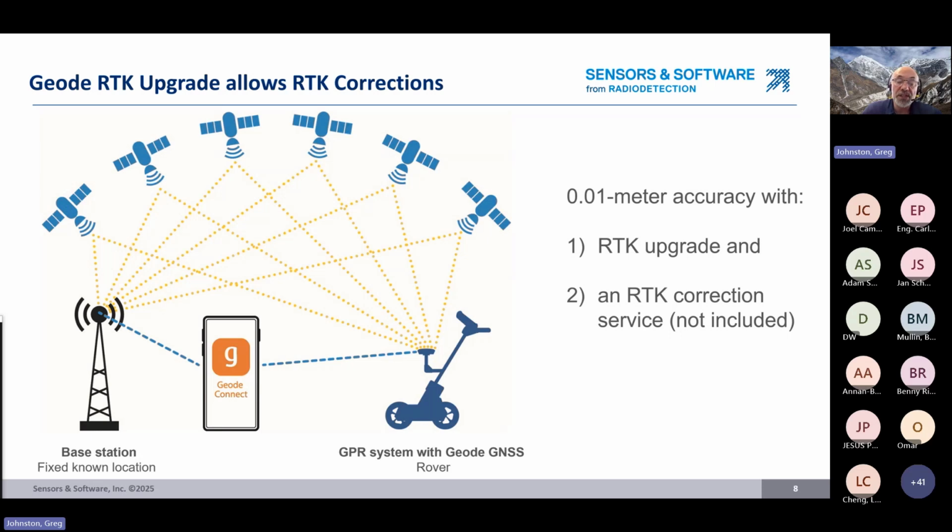Now, I want to point out that the RTK correction service is typically a subscription service, and that's something the user must subscribe to and pay for. Although in some places they do provide a free version of this service. I know there's some states in the United States, and there's probably some countries around the world where you can get this service. It's also called NTRIP. So you look for an NTRIP service that's free of charge and see if you can do that. Otherwise, I just want it understood that even when you do have the Geode with RTK capability, there is an additional cost typically to get the correction service.